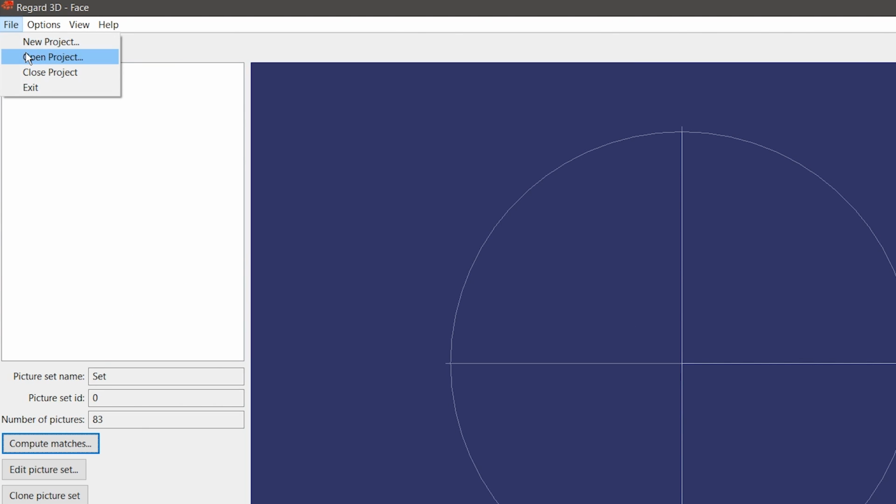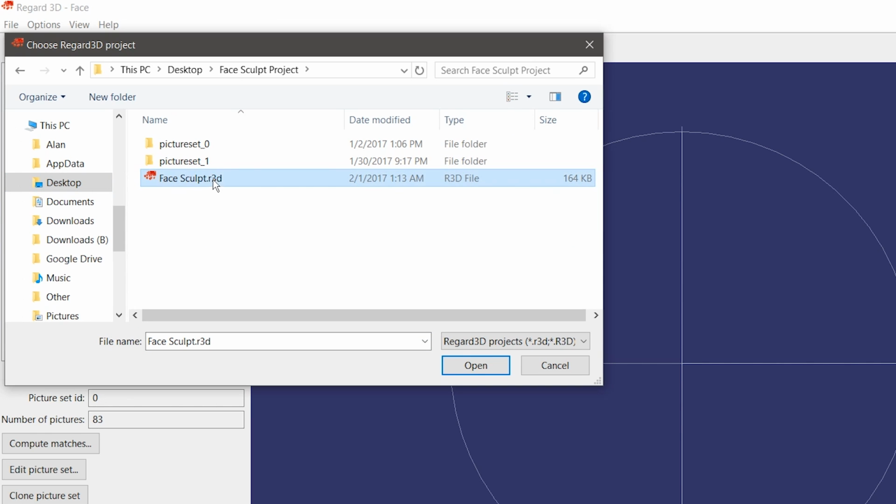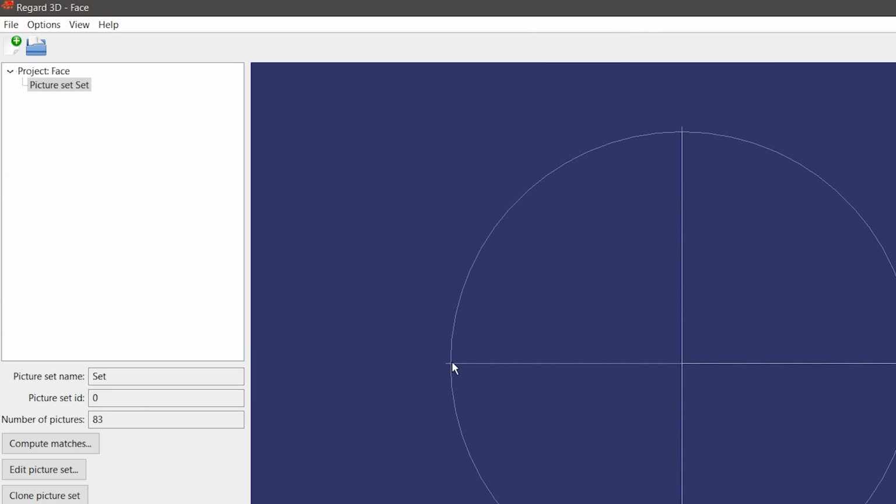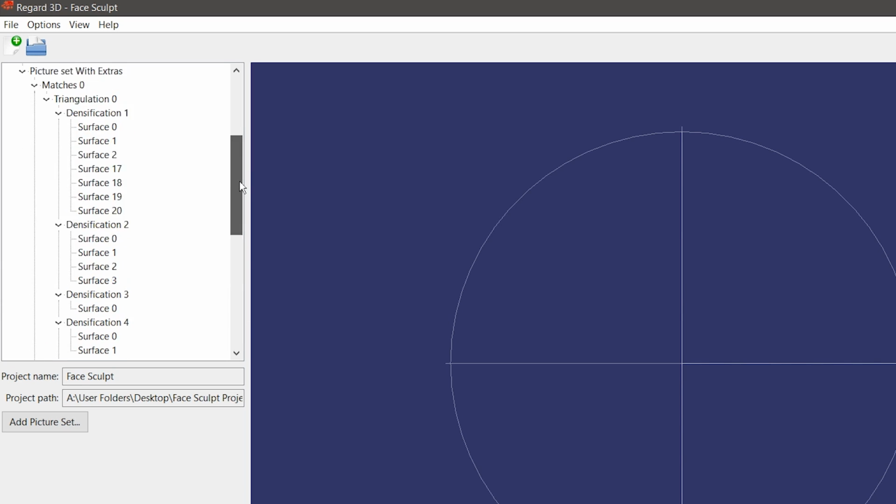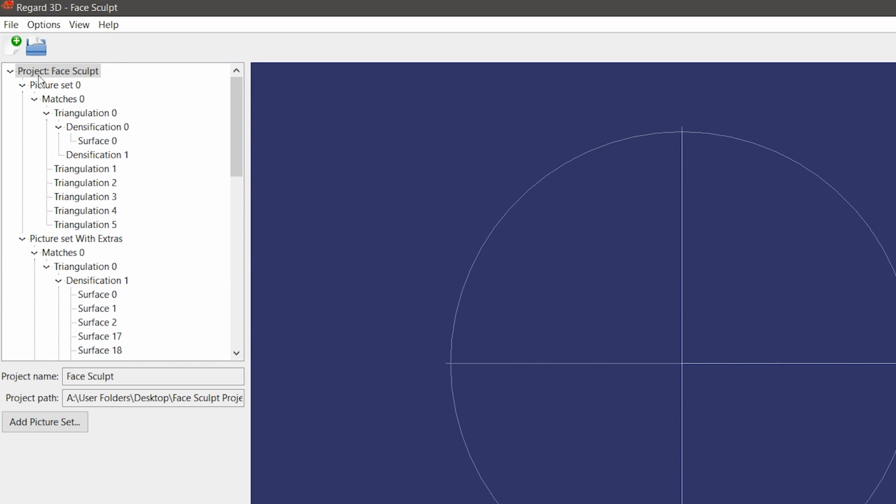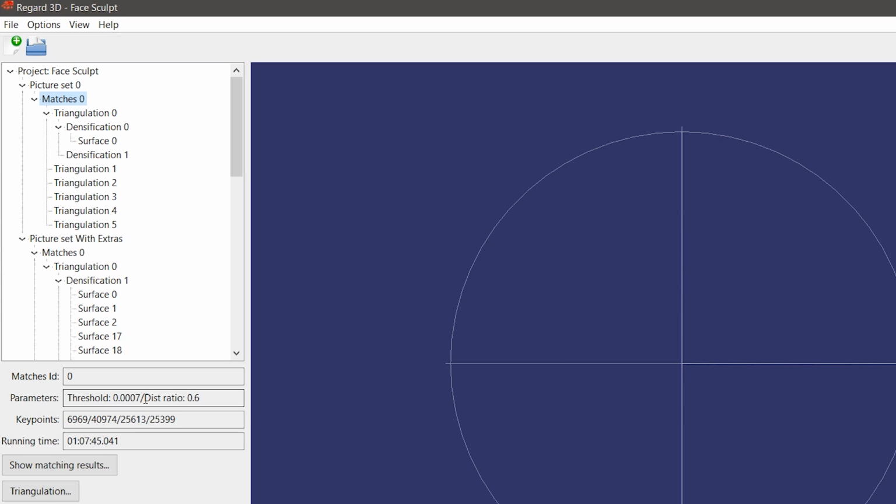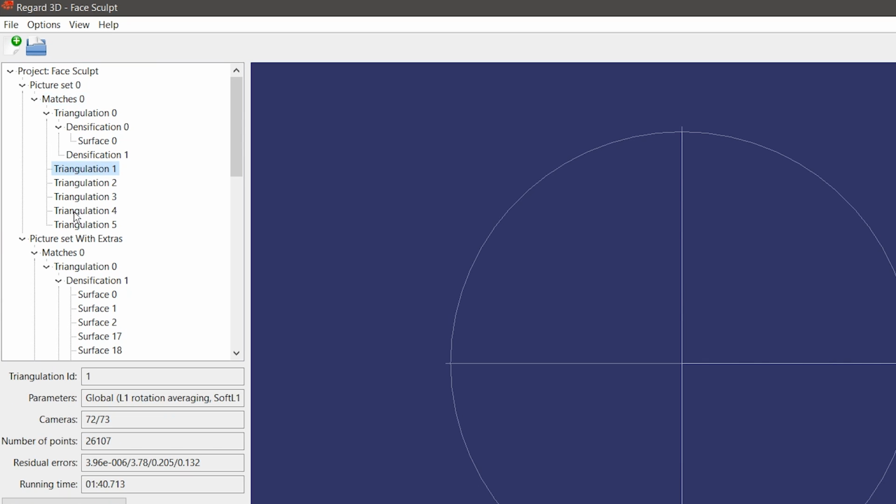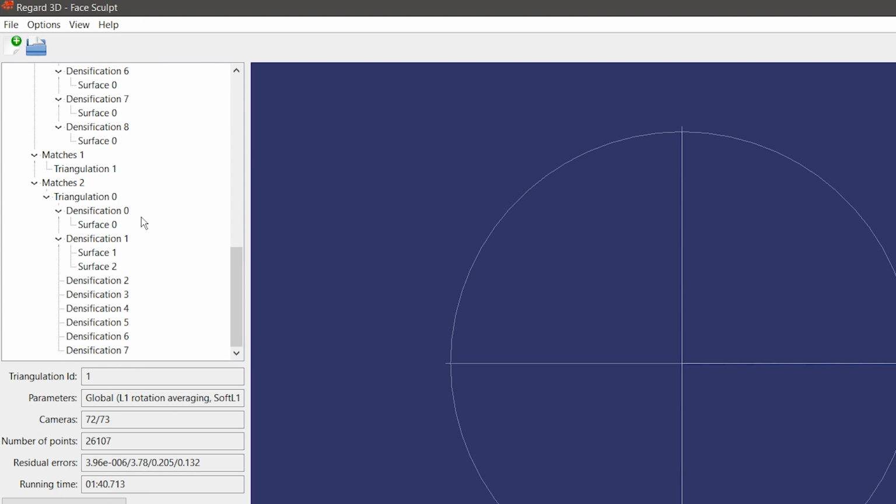So I'm gonna go to File, Open Project, Desktop, Face Sculpt Project, and this is the file you need to open, the .r3d. So I'm going to open that. So you can see here's my file, and you can see this is branching out a bit. This is the really great thing about this program, is that for each step it records, for example, the parameters you used and the running time, so you can make a comparison between all the stuff you tried, and it keeps a record of all that, so that's really nice.